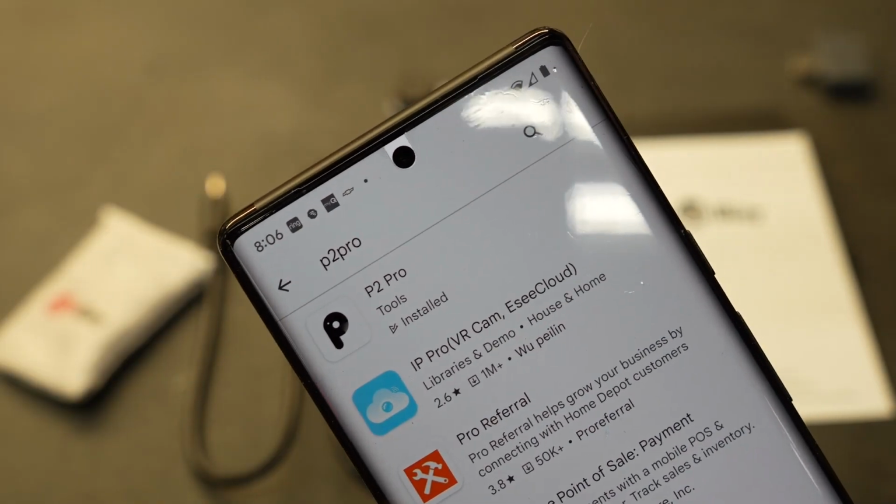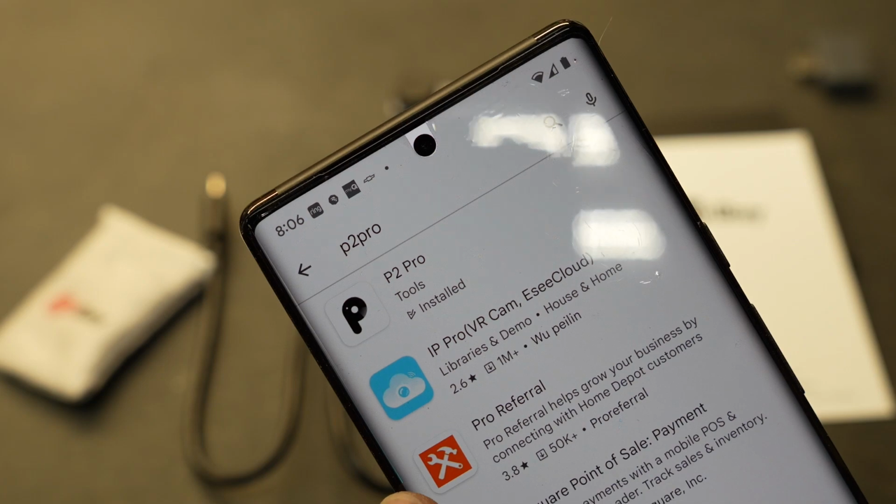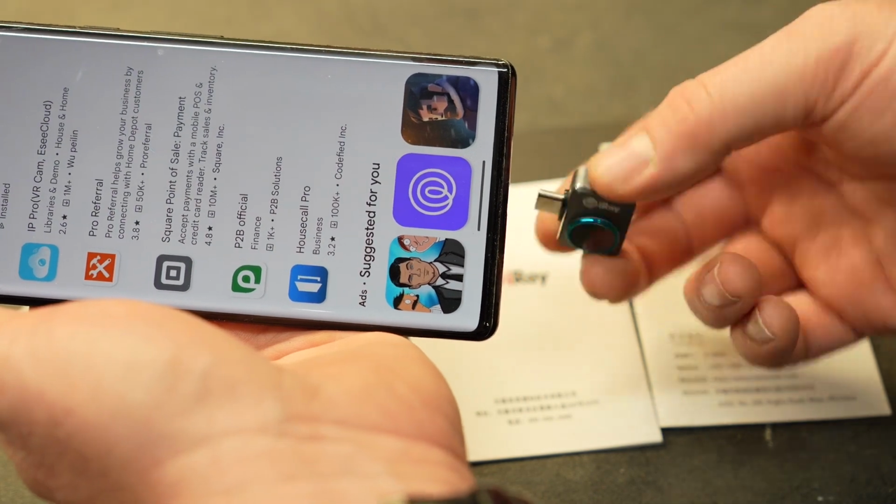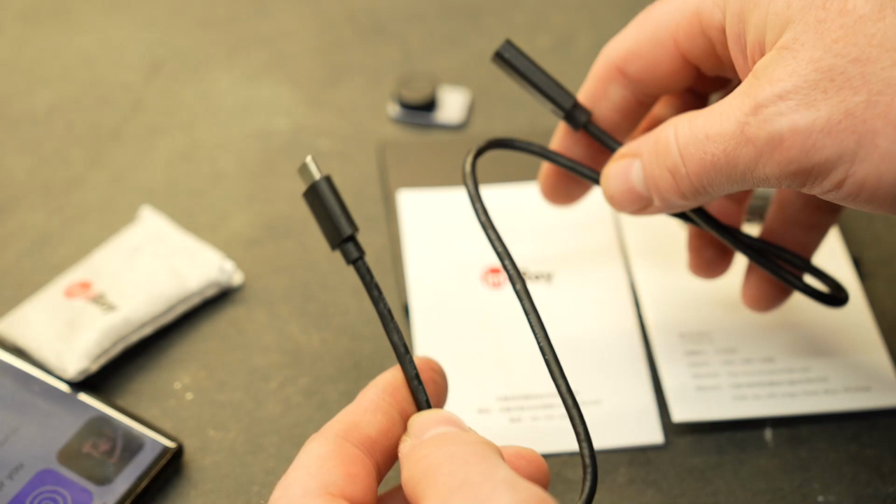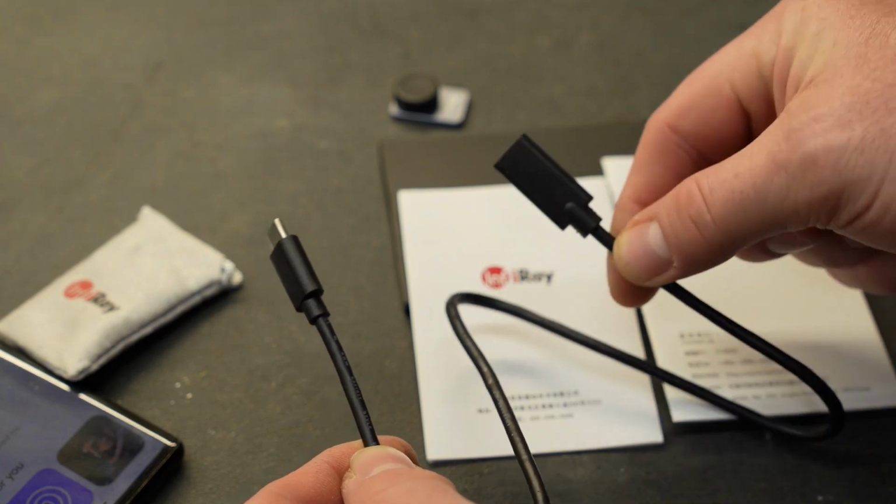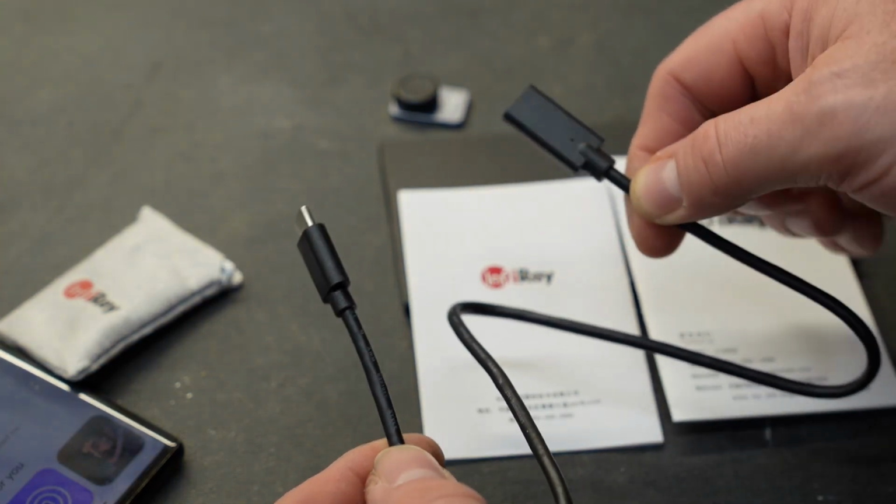Now obviously, since this runs on your phone, you're going to have to download the app, and the app for this is called the P2 Pro. We already have it installed on our Android device. Being a USB-C device, that means you can plug it directly into the bottom of your phone, and you can plug it in whatever orientation you would like. They also include a USB extension cable, so if you would rather plug the cable into your phone and plug the camera into the extension part, you can do that as well, which may make it easy to get that camera into tight locations or just easier to use with your phone.